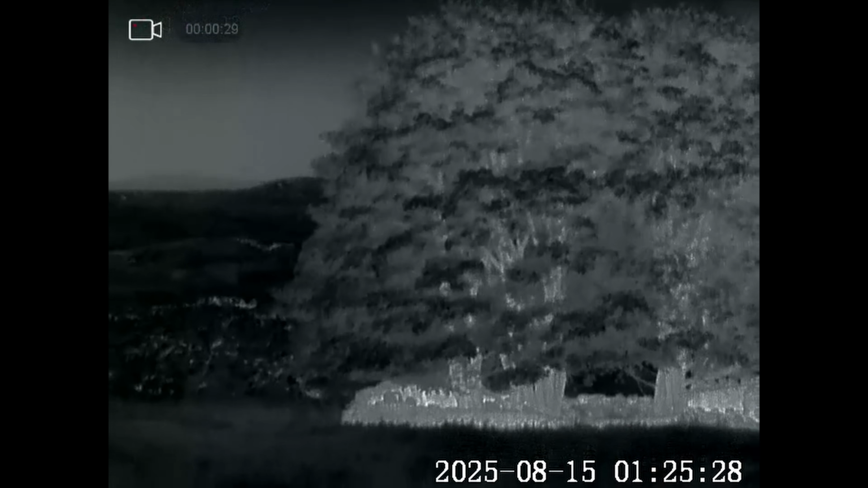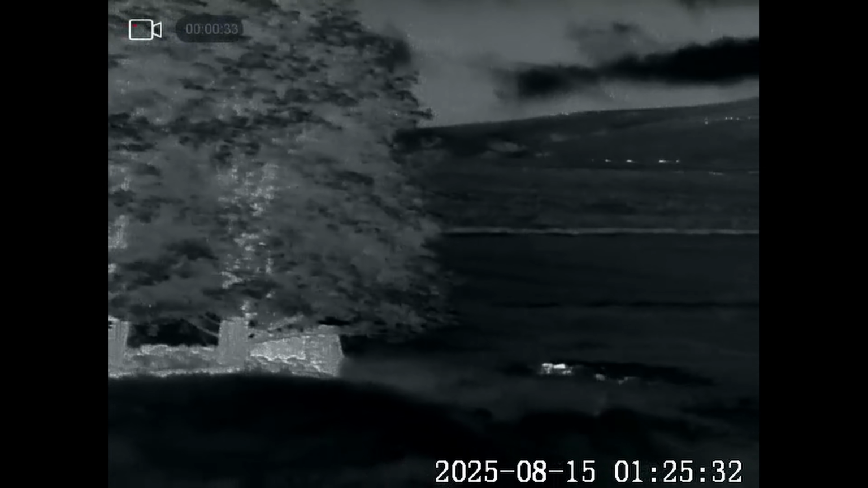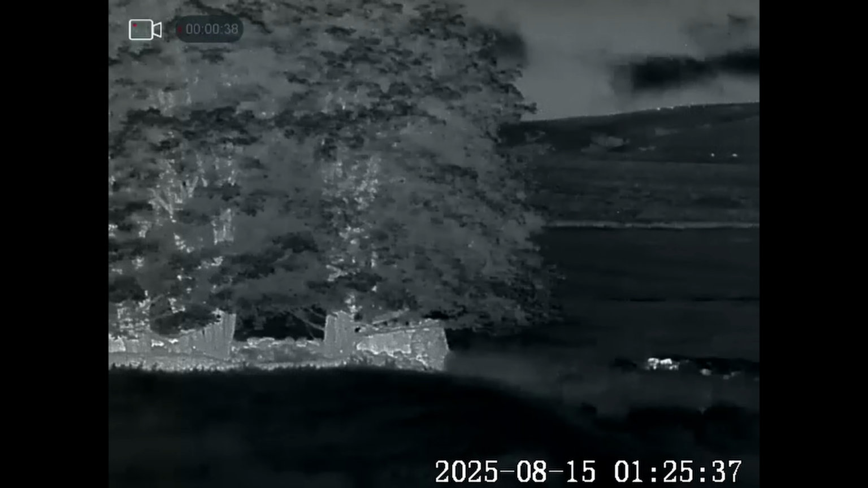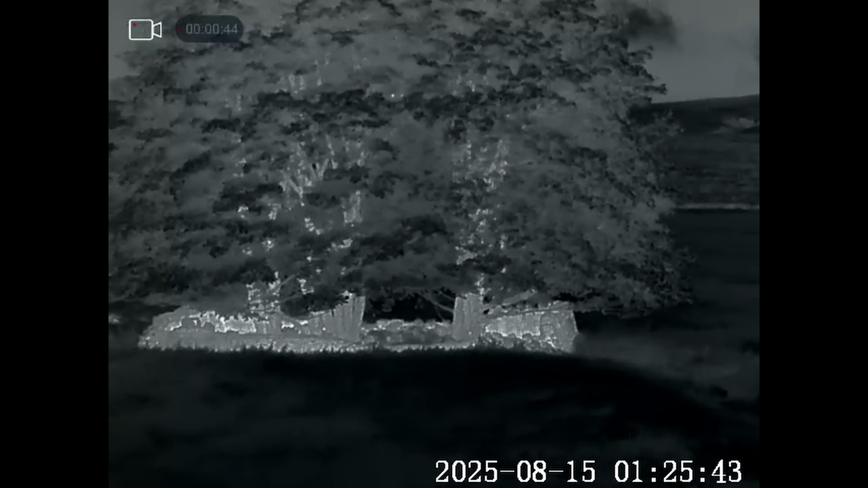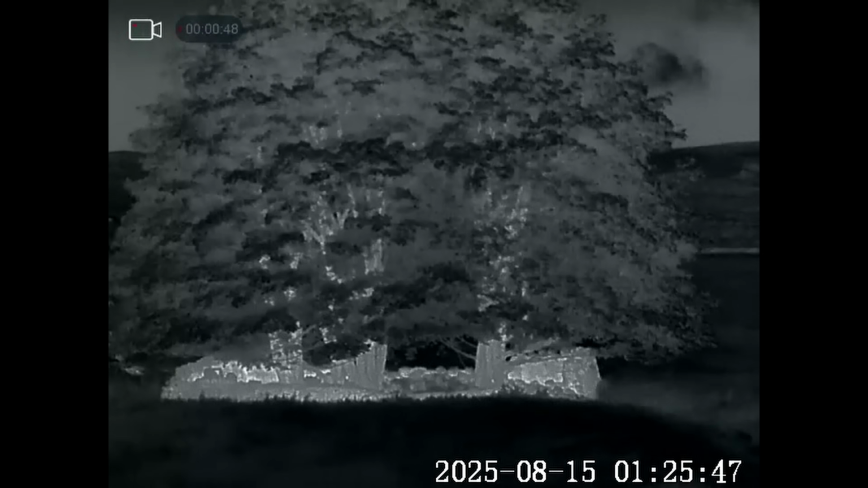Right, well, I've given it another half an hour. It's nearly 1:30 now, and I've just been sitting here watching these bats flying round and round the trees. They're not even venturing out onto the fell side. They're just staying round there to keep in shelter. And there's nothing shown up, so I think I'm going to knock it on the head at that.